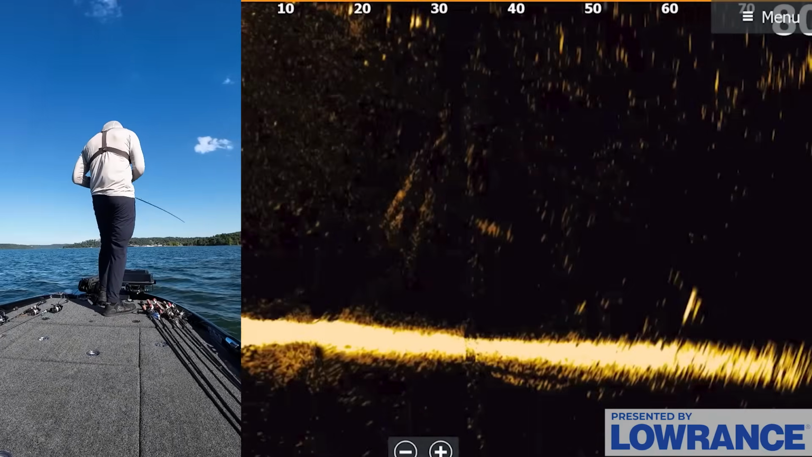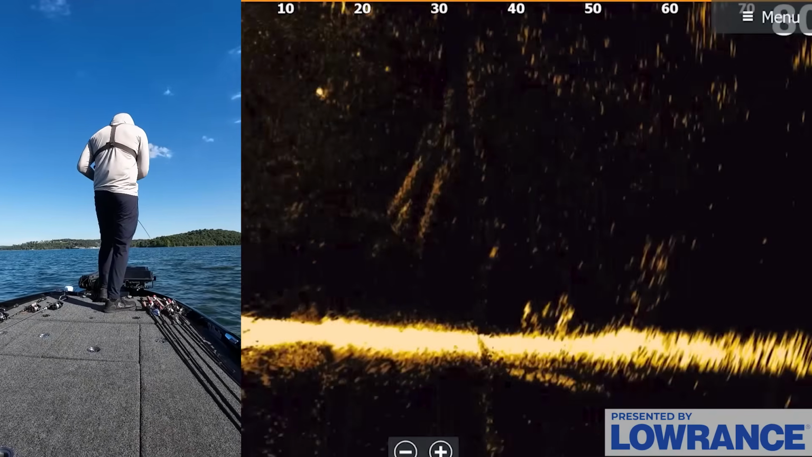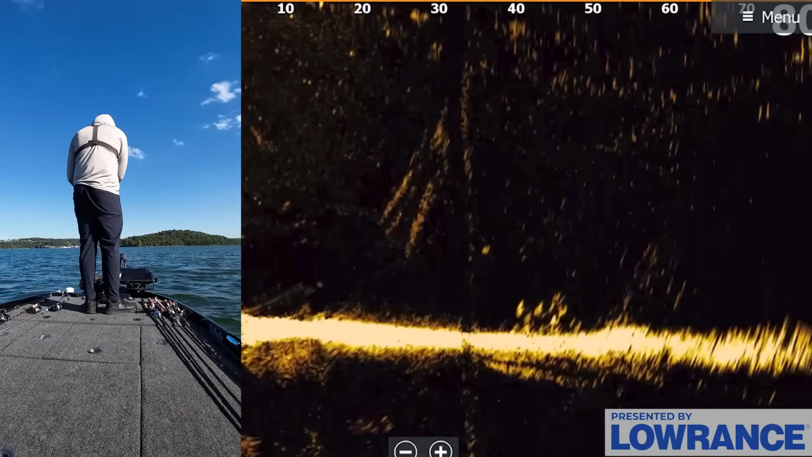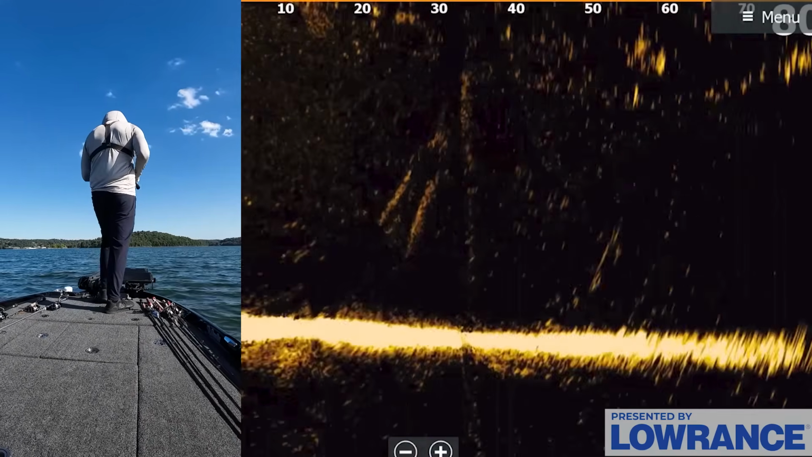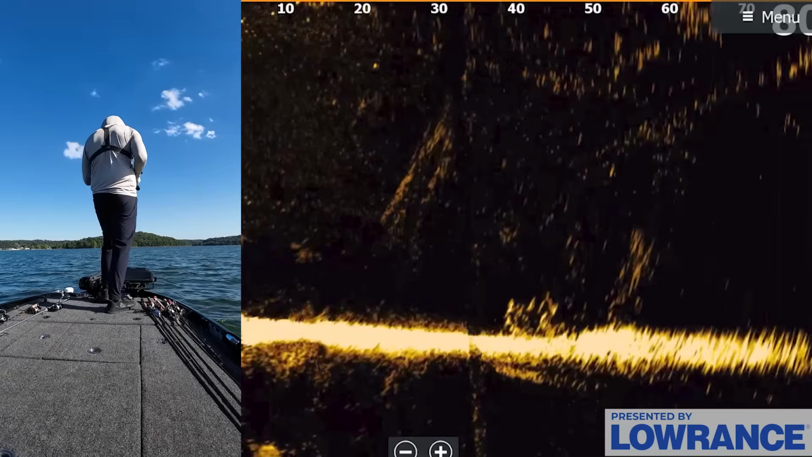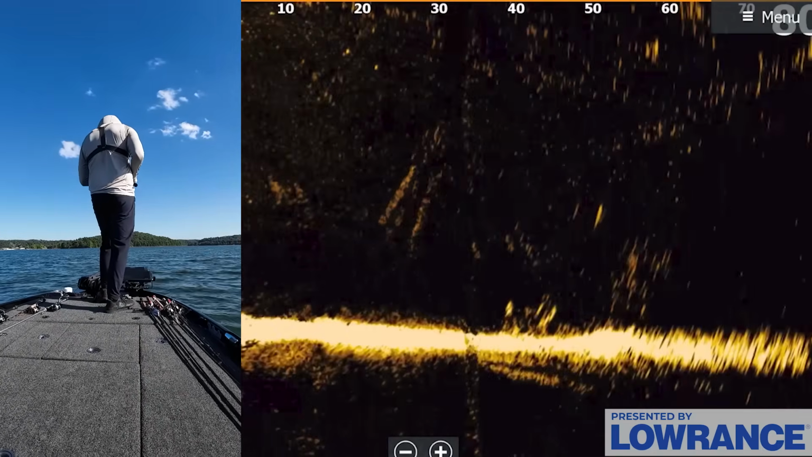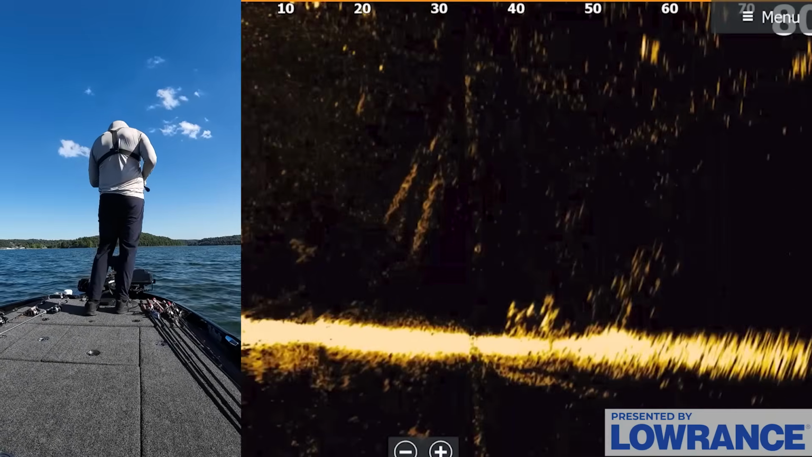I've worked right through the heart of that brush pile and did not get bit, which is not a great sign. So if we're trying to run this pattern, we want to find rock piles in that 15-foot range. I mean, I have several more marked around the lake here. I could keep running this pattern. I don't think I'm going to just keep going and going and beating a dead horse on this deal. Probably about time to get back home for dinner, but not here for a bit.